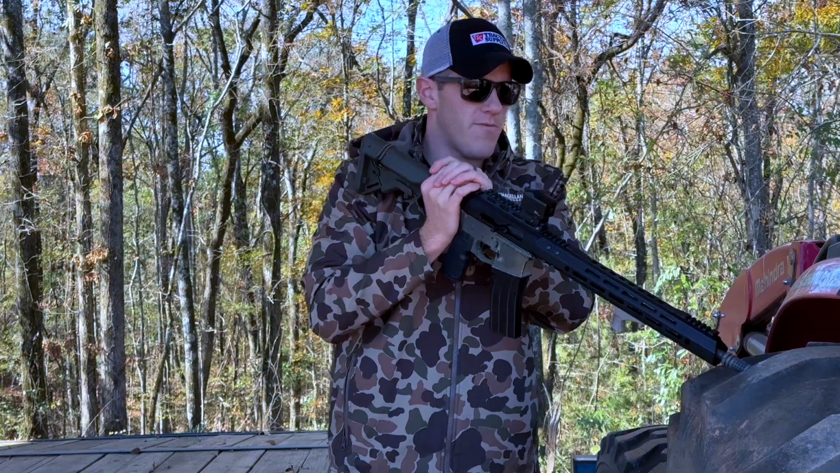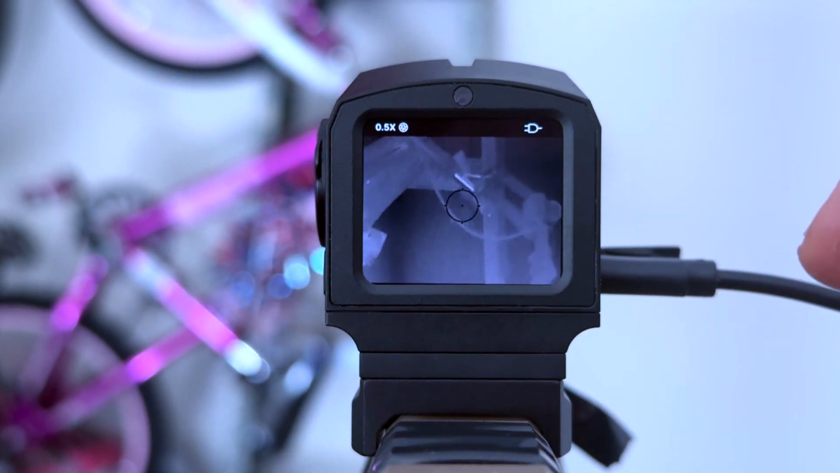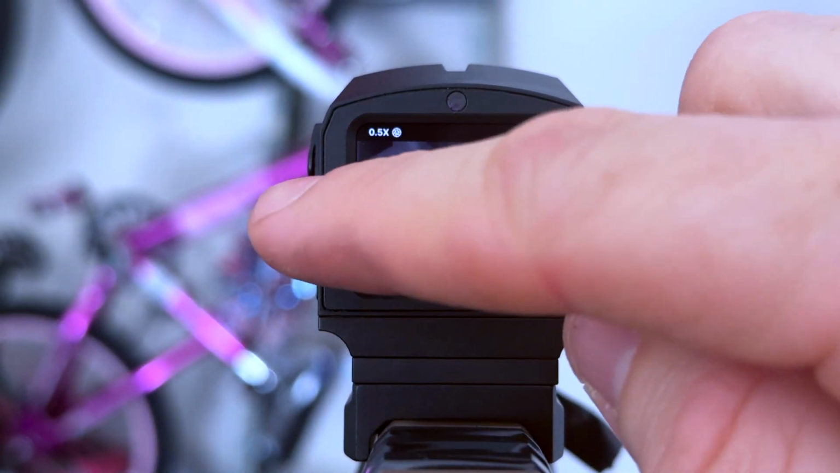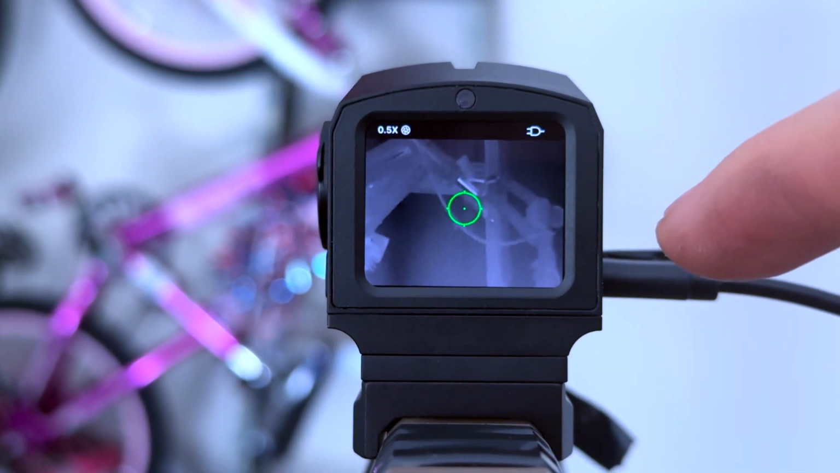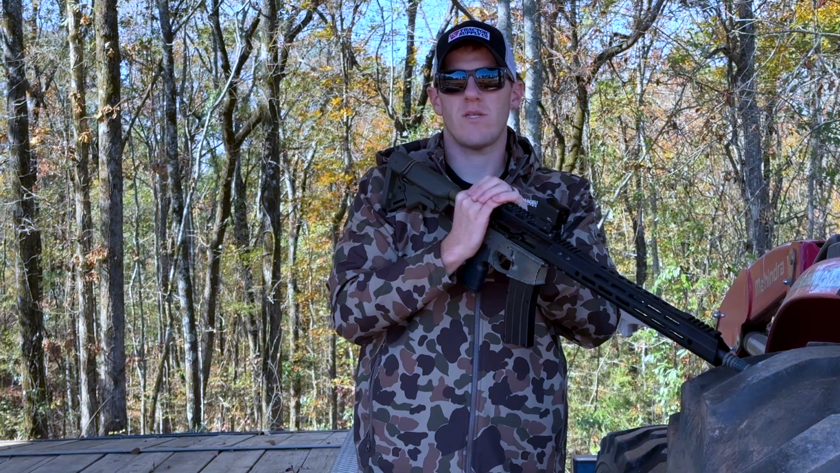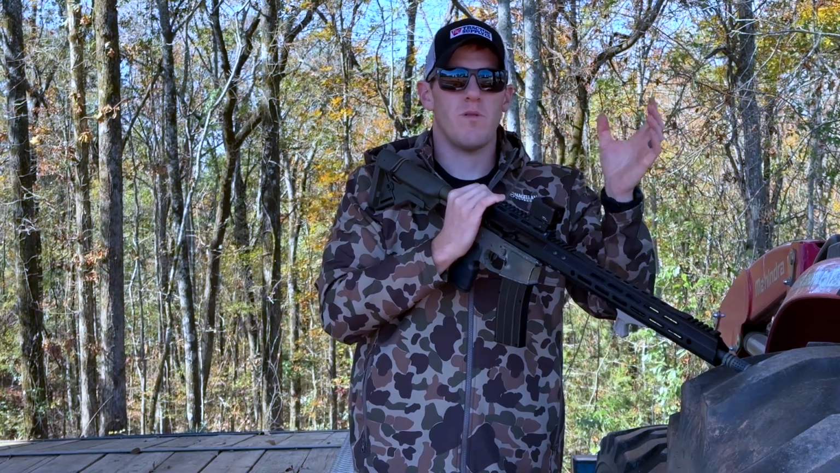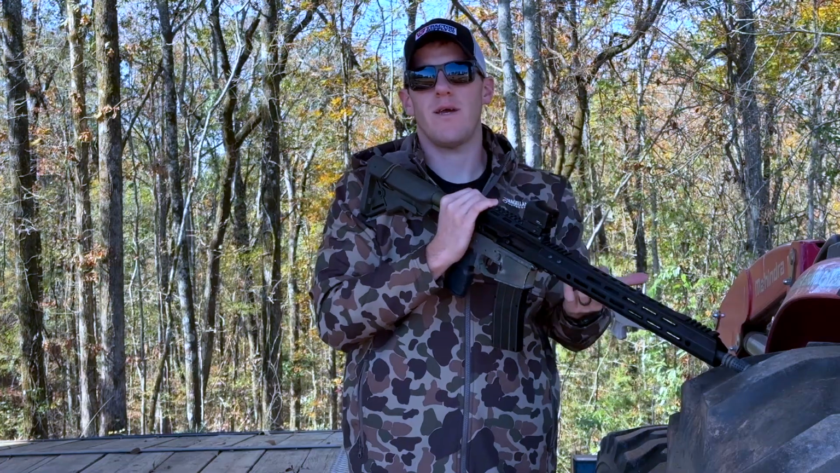The reticle also has different colors. You can do green, red, black, and white. You just swipe to the side and it changes colors. I tend to like the green or the red. The black and the white didn't really stick out to me as one I wanted to use, because a lot of times it just blends in with those background colors. So the green and the red kind of stand out more.